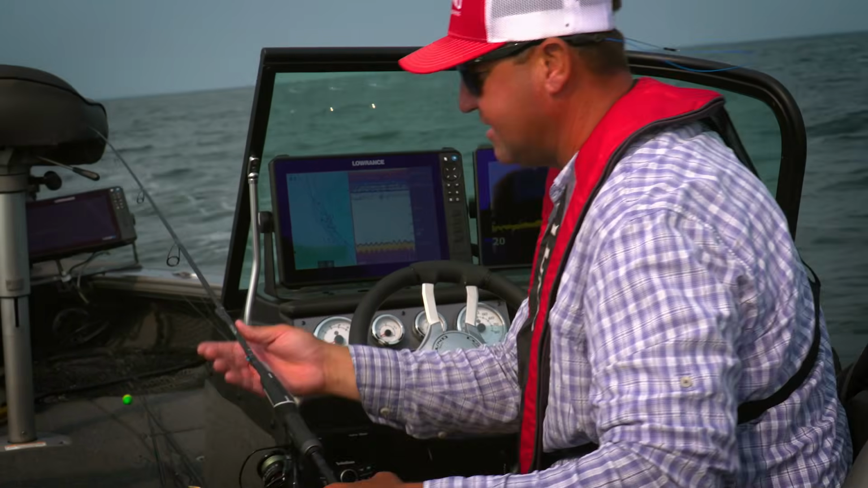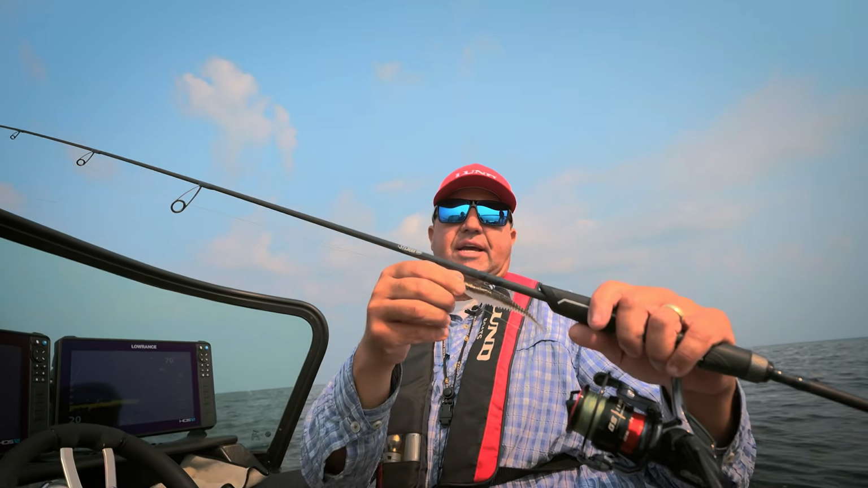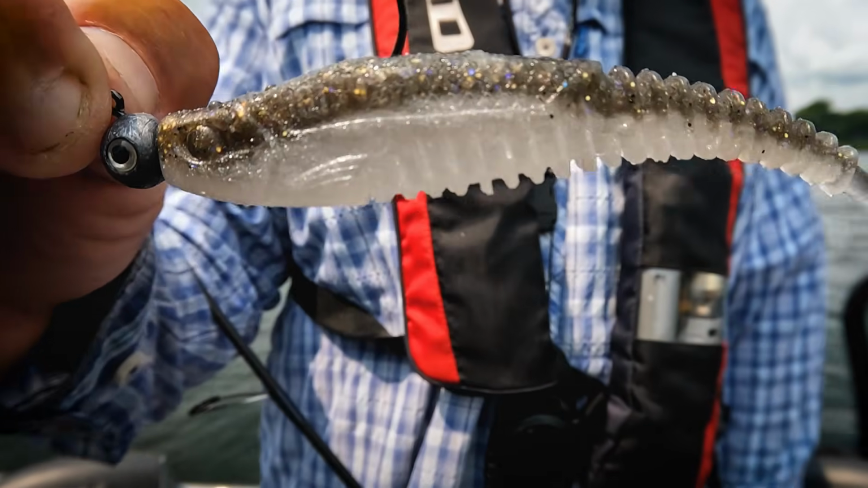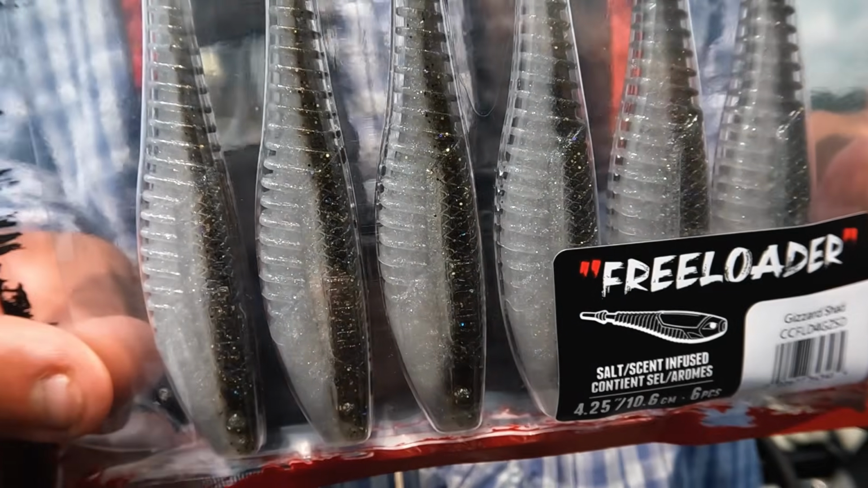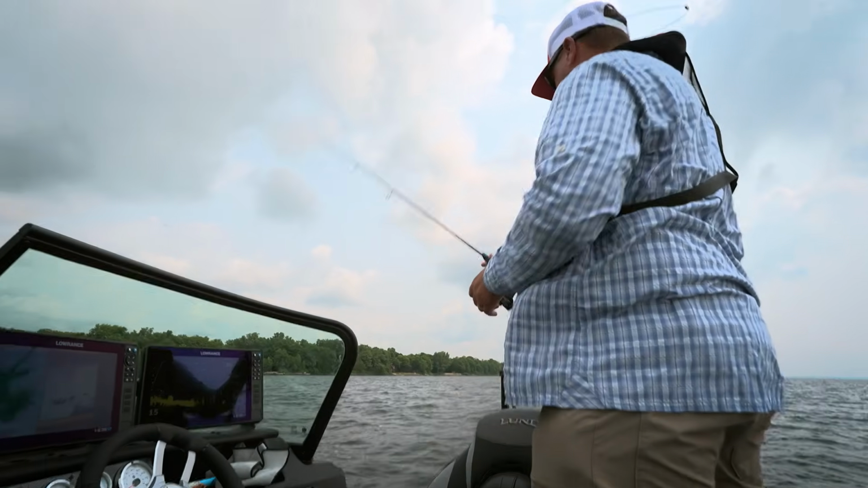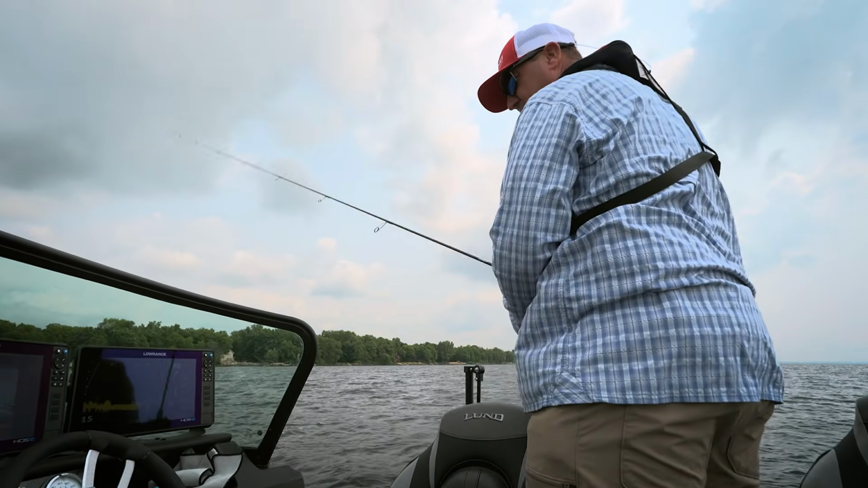And then a jig in a plastic, whether it's like a swimming minnow like this, whether you're swimming that freeloader, or even a paddle tail. I use a lot of paddle tails on these fish. But with this presentation, I can dump it in their face and I can rip and get a reactionary strike if they're not hitting the live bait.